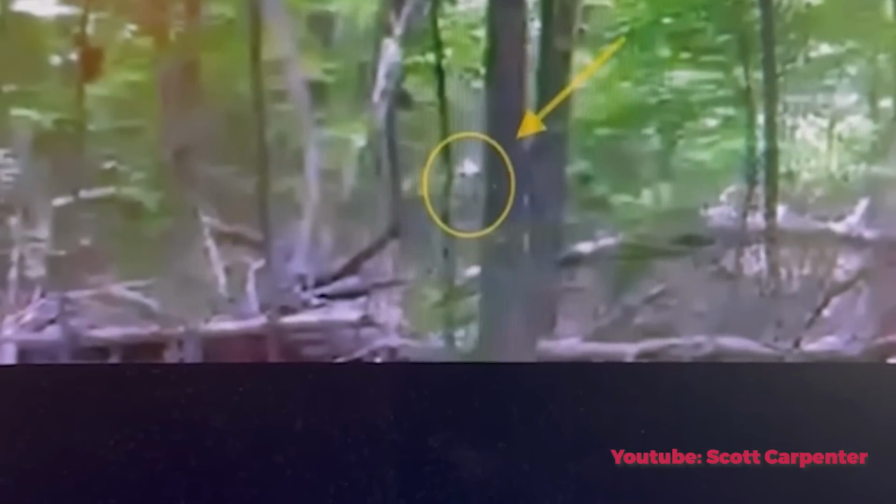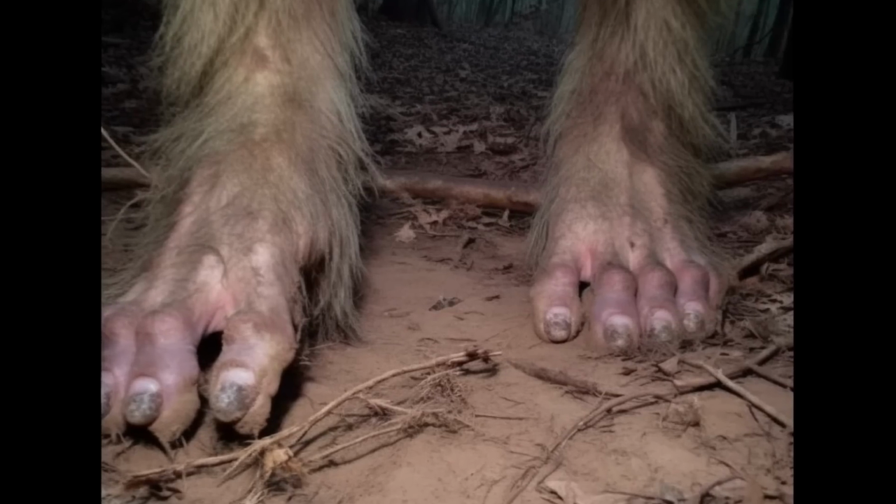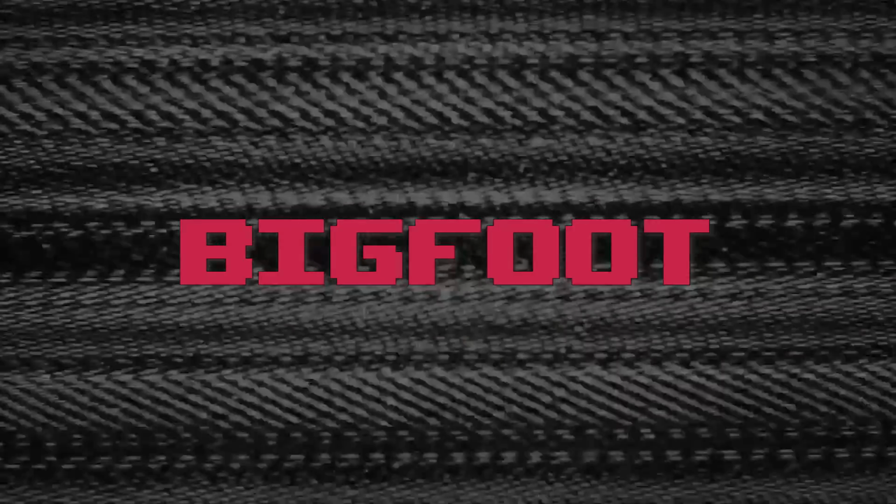An albino Bigfoot captured on camera. The face of the legendary Bigfoot. The creepy figure waiting outside a house in the middle of the night, or the creepy sight of a folklore legend in an Indonesian forest. These are a few of the things we will look at, so stick to the end.